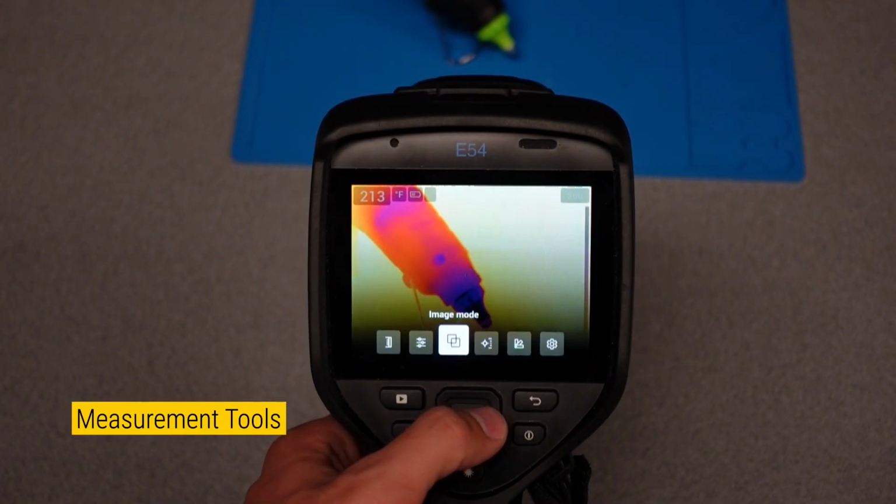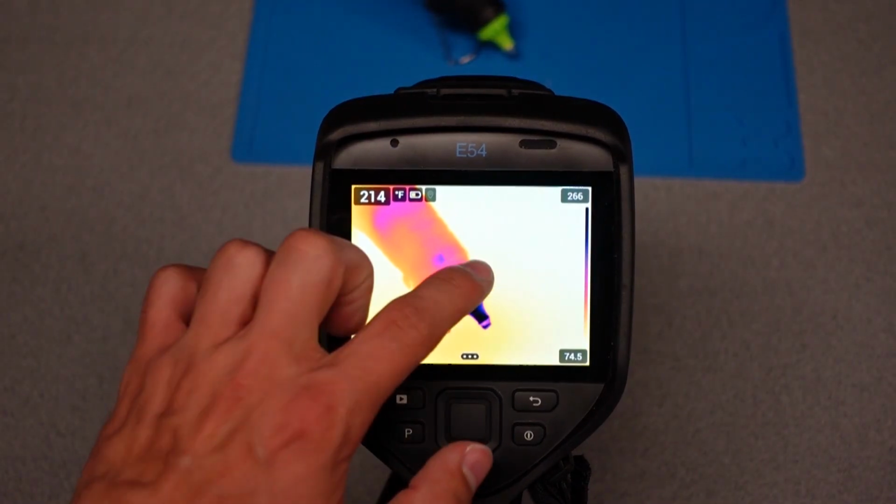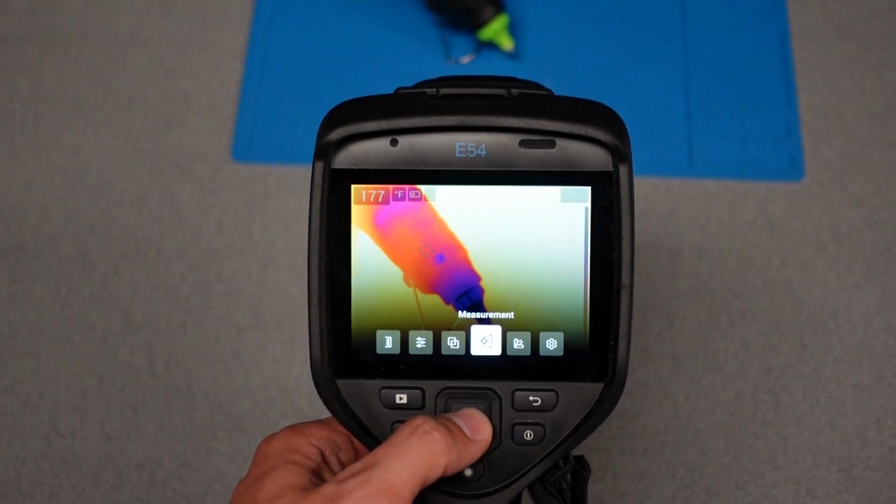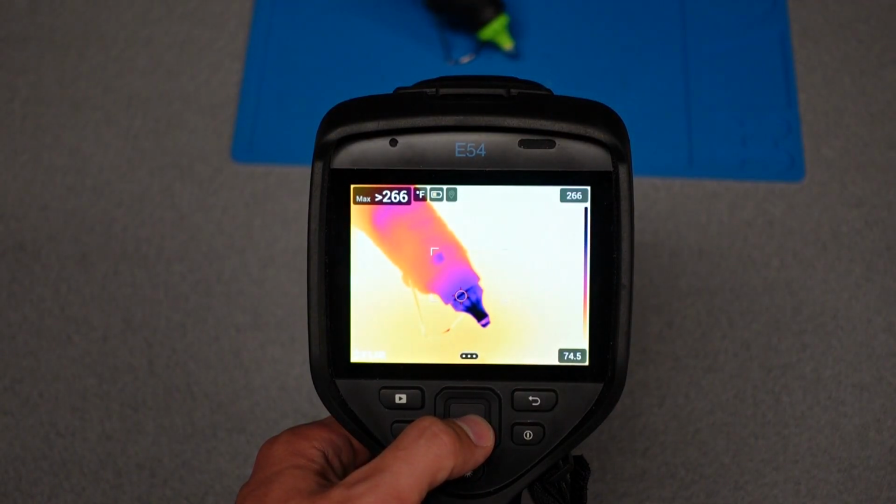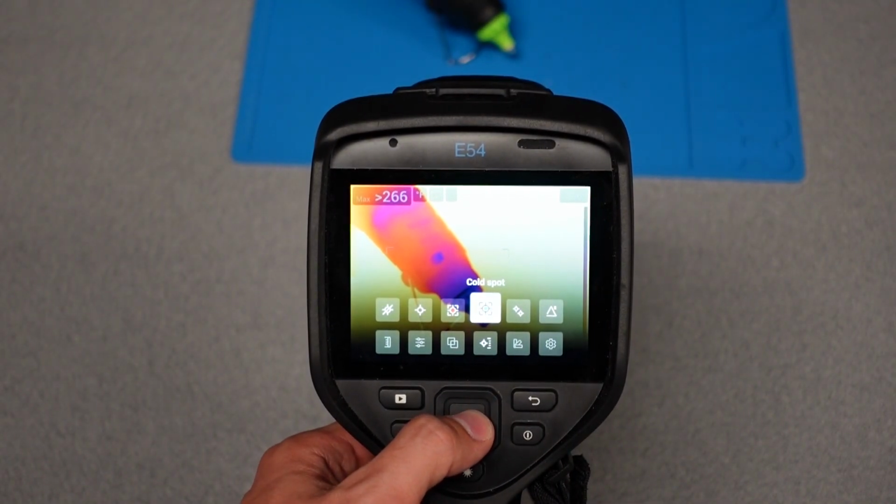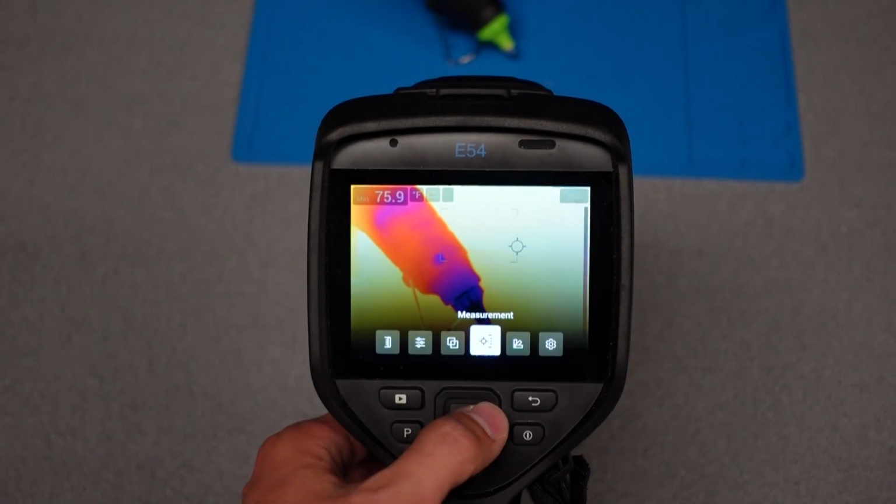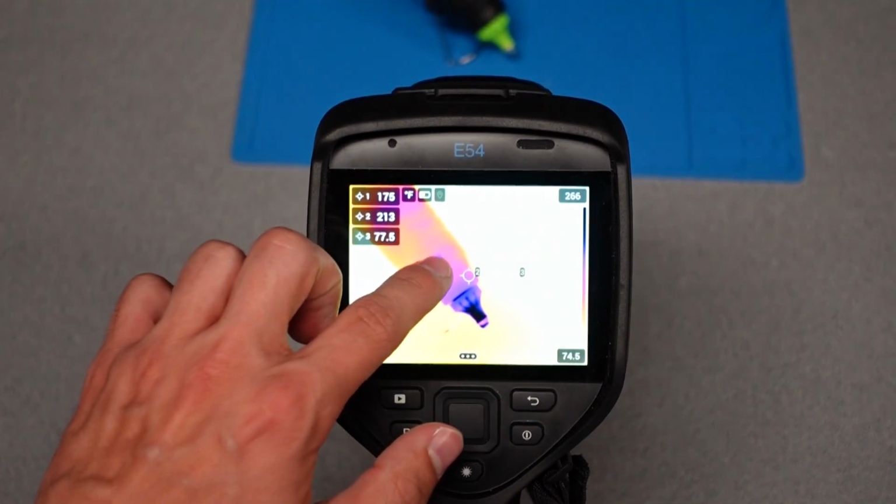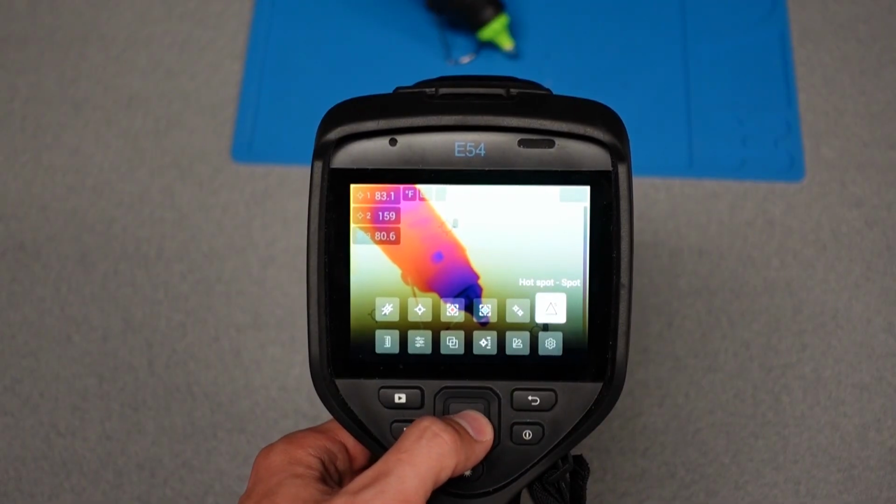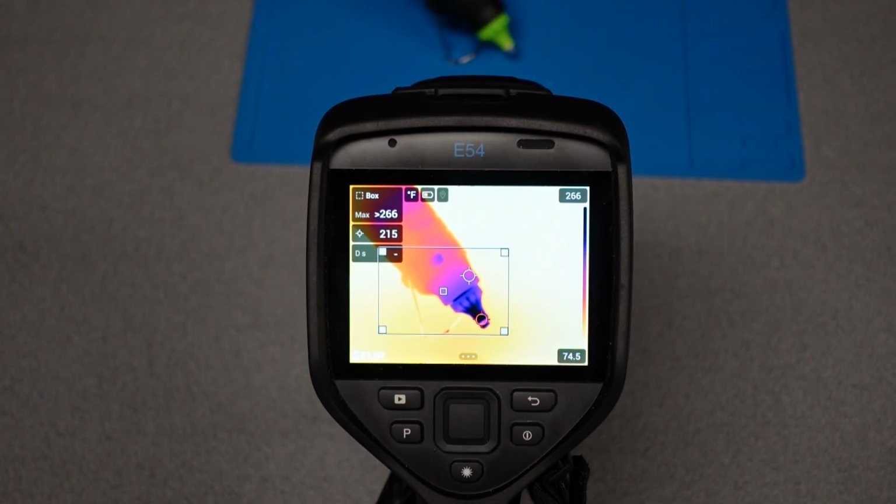The options for measurement are None, a center spot, the maximum temperature spot, which measures only within the box, the minimum temperature spot, which also only measures within the box, three spots, and the delta measurement, which displays the difference between the spot being measured and the hottest spot in the box. Most spots and boxes can be moved and or resized in whatever way is necessary.